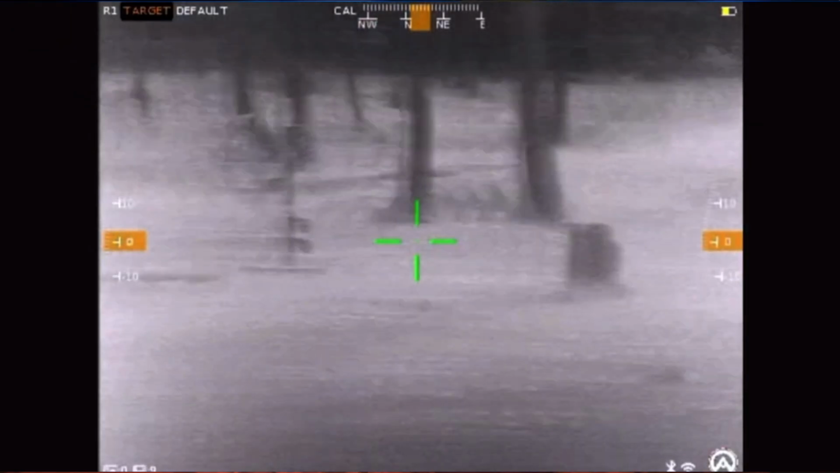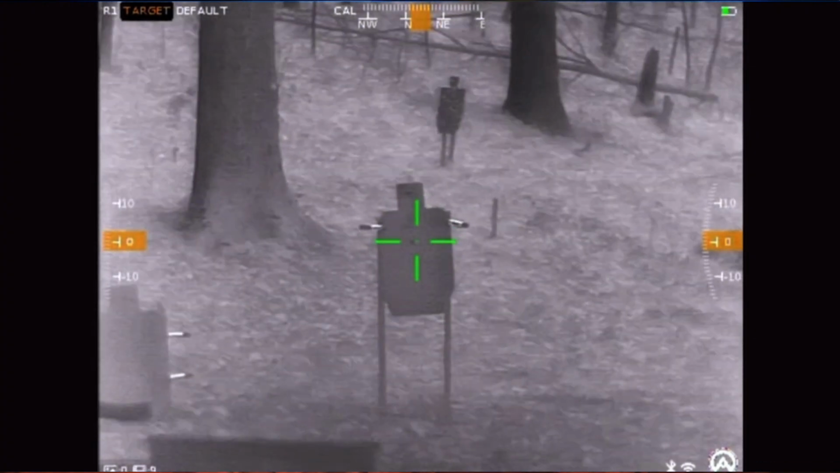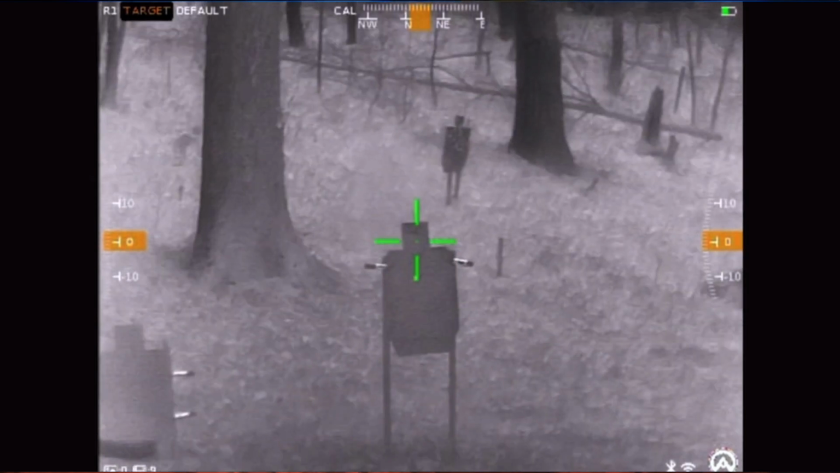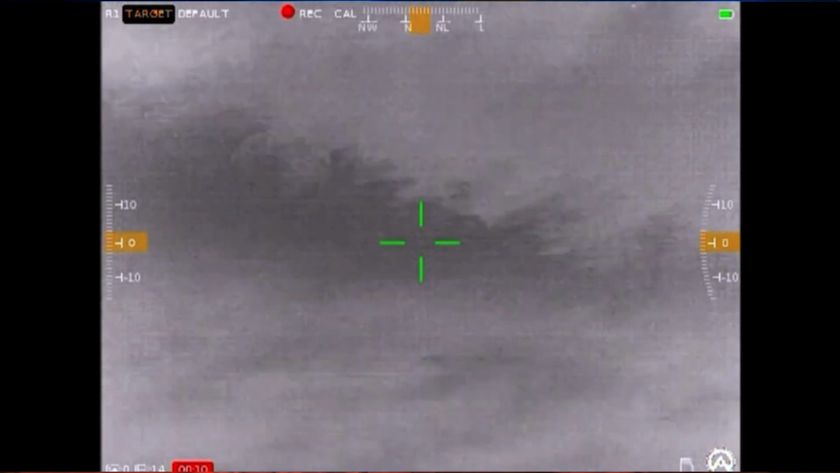Sure, absolutely. I'll try not to use a lot of scientific terminology because I think it confuses people even more. Night vision and thermal are very different technologies in terms of the type of light that they pick up. For example, a remote control from a TV uses IR light, a spectrum of about 750 to about 950 nanometers, right? So night vision operates on that wave spectrum.